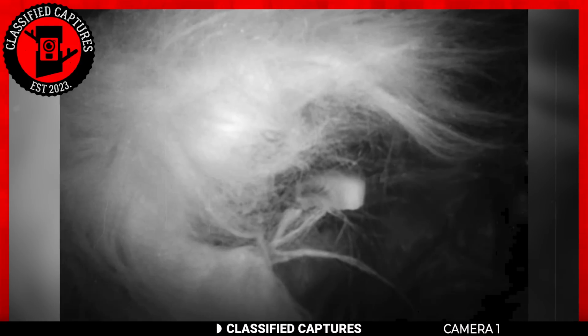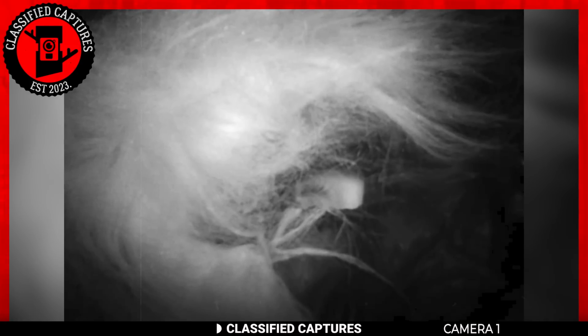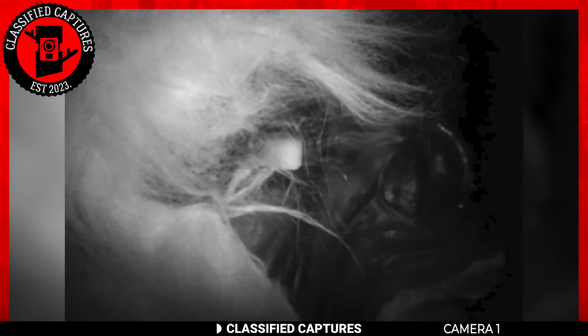Typically, when it comes to weird trail cam footage, you can always tell what you're looking at after staring for a while or taking a closer look. But the thing with this is, we can't tell exactly what we're looking at. It's just hair everywhere and a lack of identifiable features that would help us decipher this enigma.